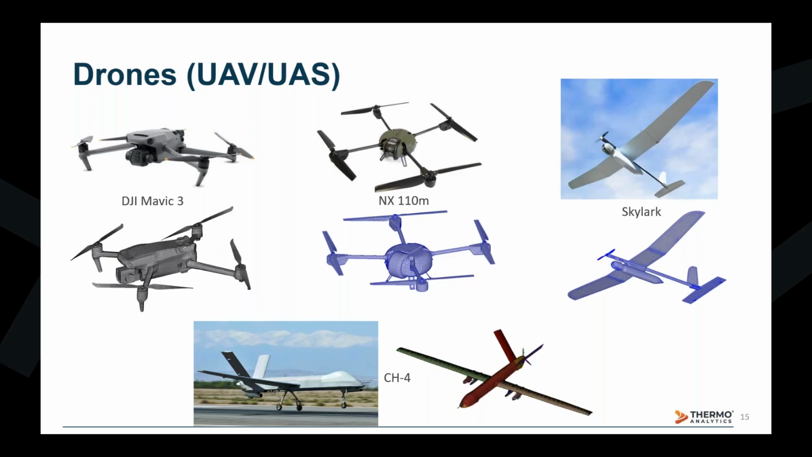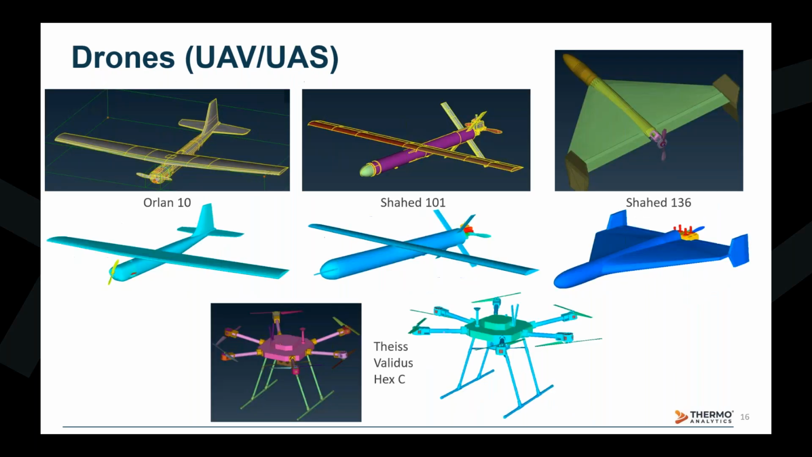Here we're showing a larger UAV in the CH-4, a battery-powered Skylark model, and a more commercially sized quadcopter, which is also battery operated. A few additional targets can be seen here, incorporating aerodynamic heating, internal heating due to motors, or the IC engines.